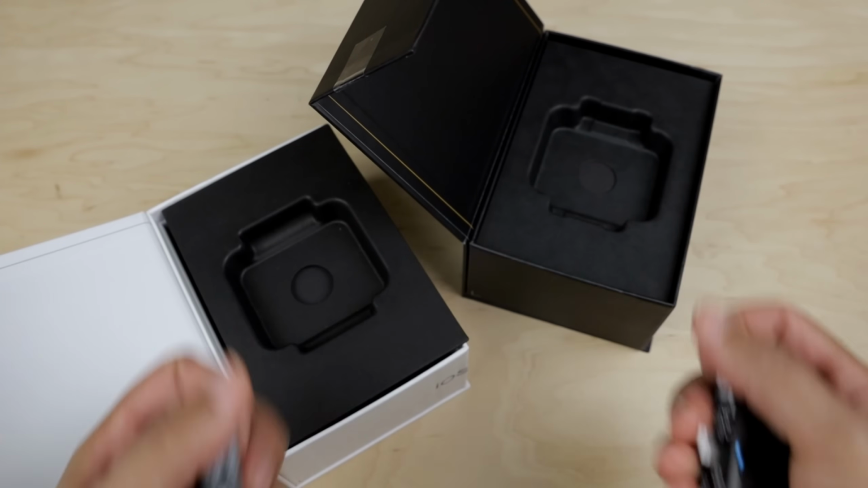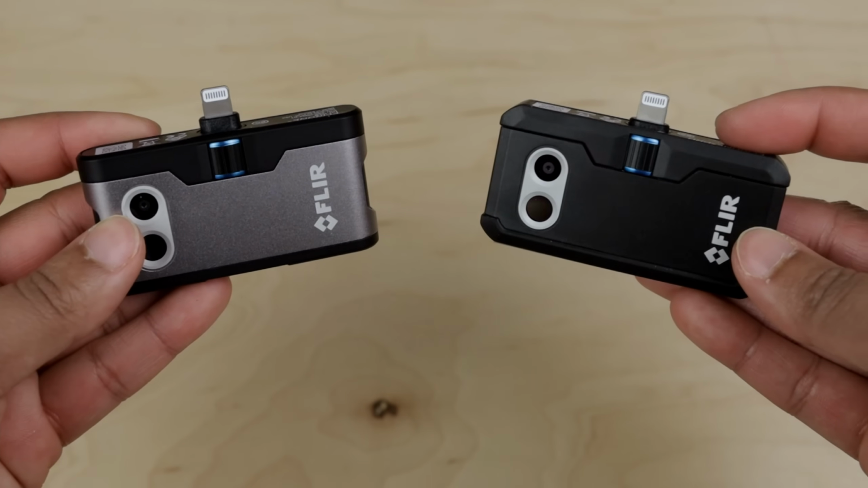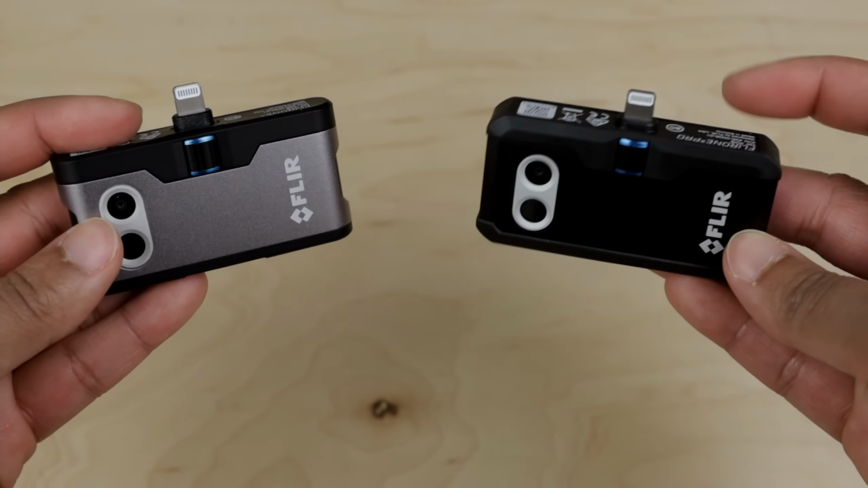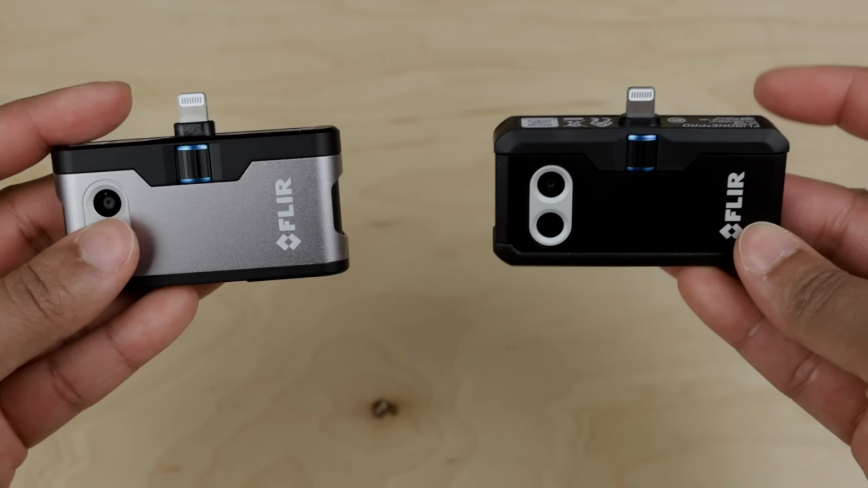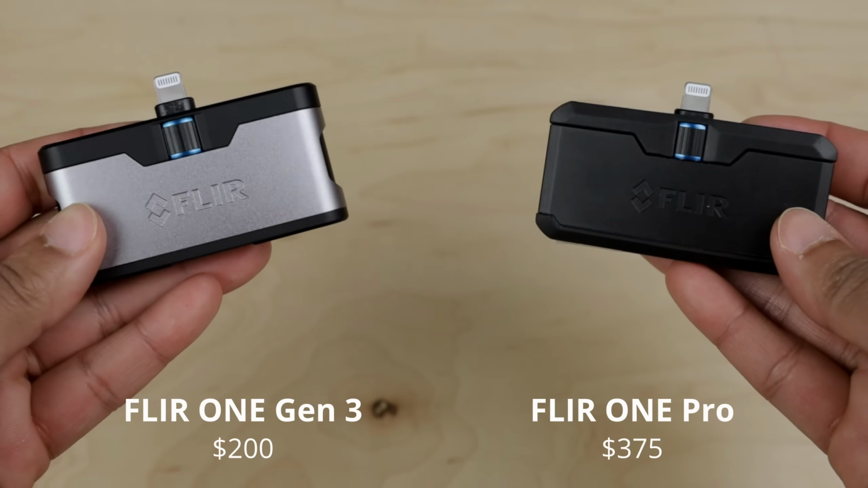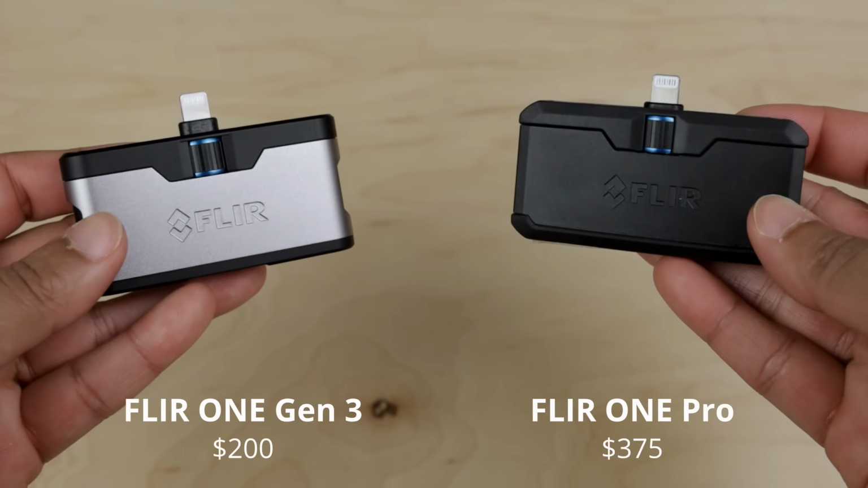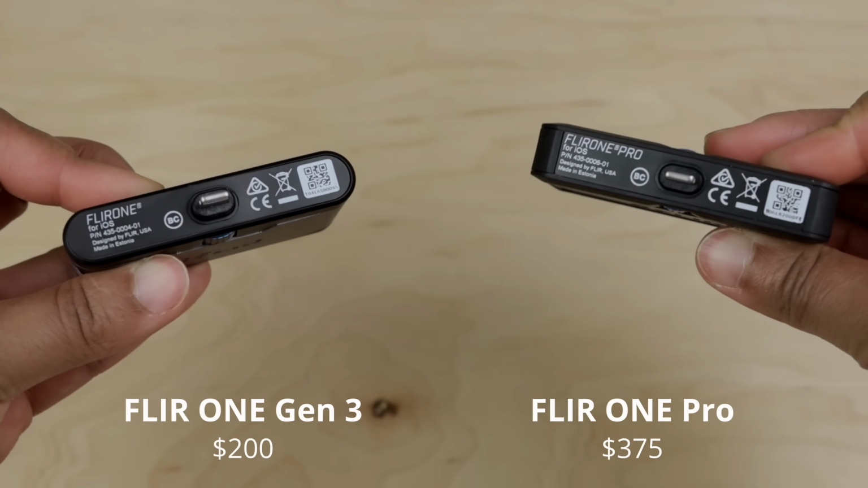In my last video, I used a FLIR thermal imaging camera to observe the spread of heat on an aerated concrete block. I was so impressed with this gadget, I felt it deserved a dedicated video. So today we're going to compare this FLIR ONE Gen 3 camera that costs $200 on Amazon with this FLIR ONE Pro camera that costs $375.